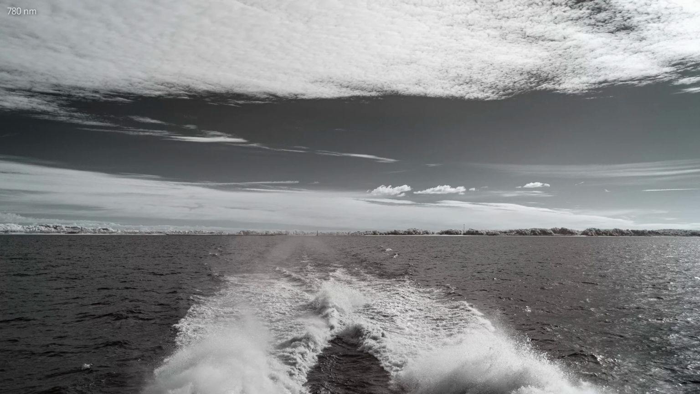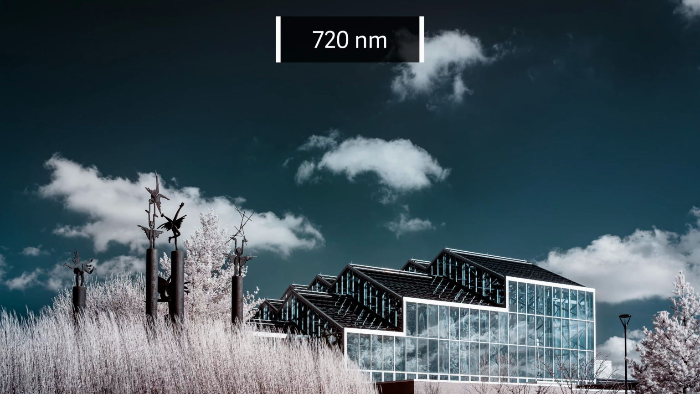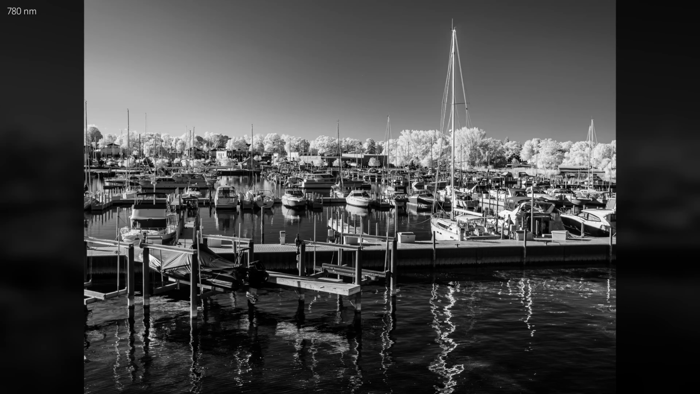When comparing the 780 to a 720 nanometer high-pass filter, the 720 will capture more visible light, which can be used to create a blue sky after a color swap. If you want to capture blue skies with white or lightly saturated foliage, then I would recommend a 720 filter over the 780.